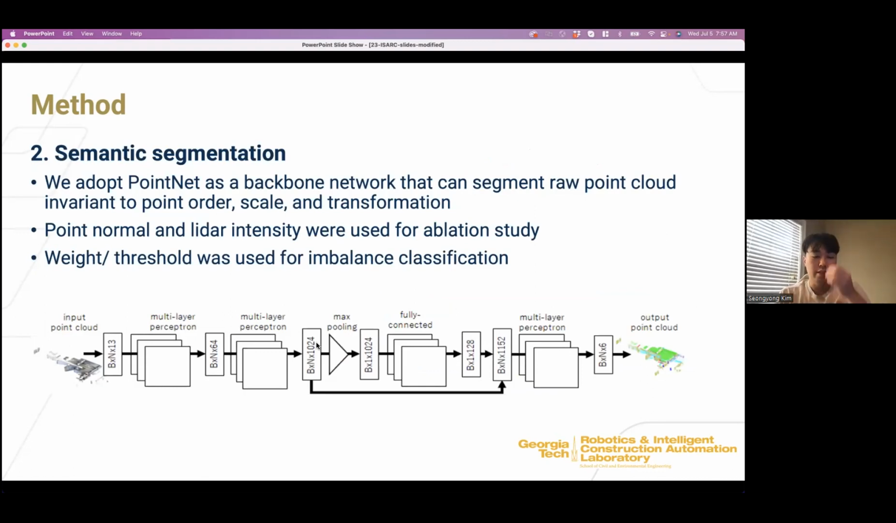This is the deep learning part. We adopt PointNet as a backbone network. We input the 3D point cloud directly as it is, then the output of the network is the points with assigned class labels.